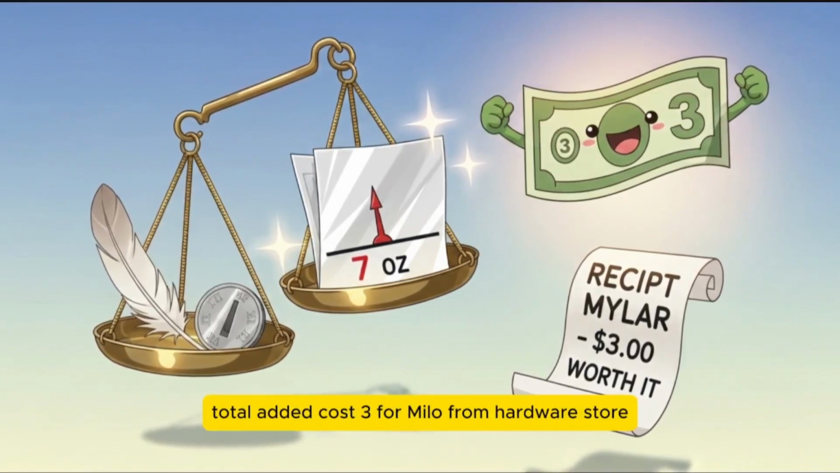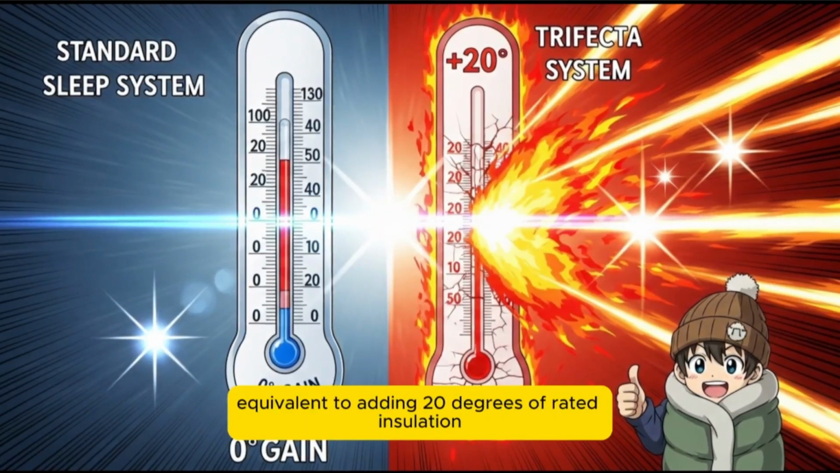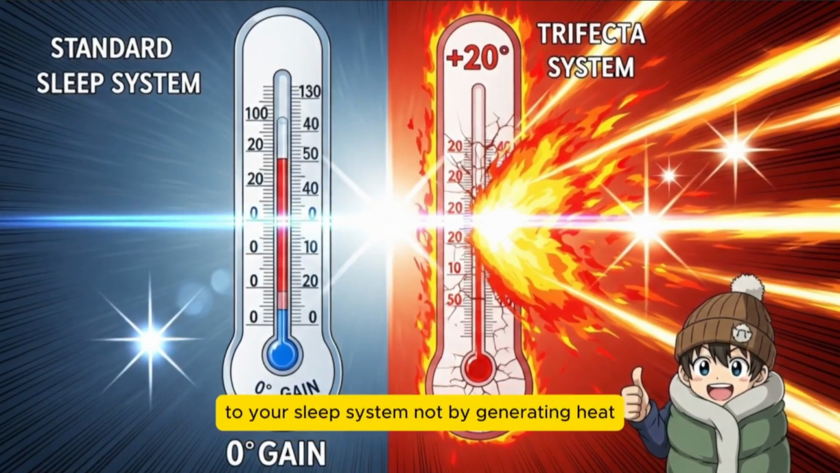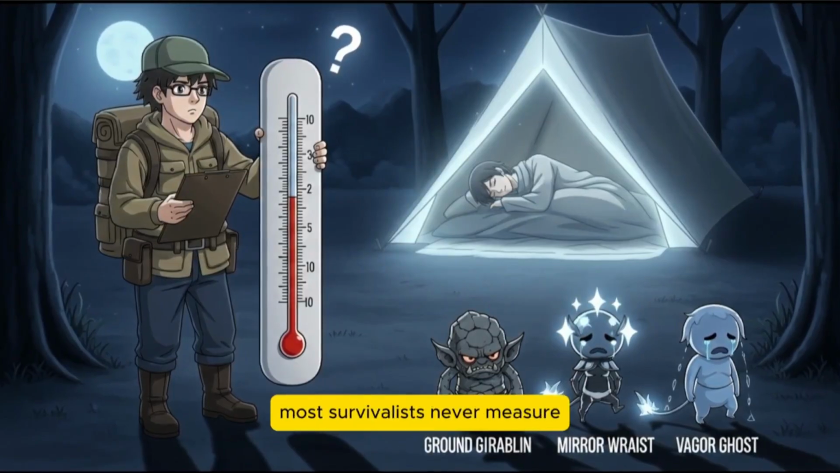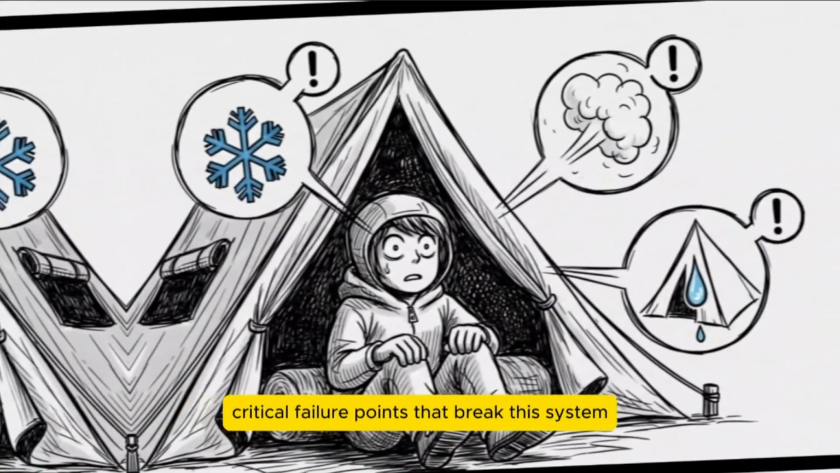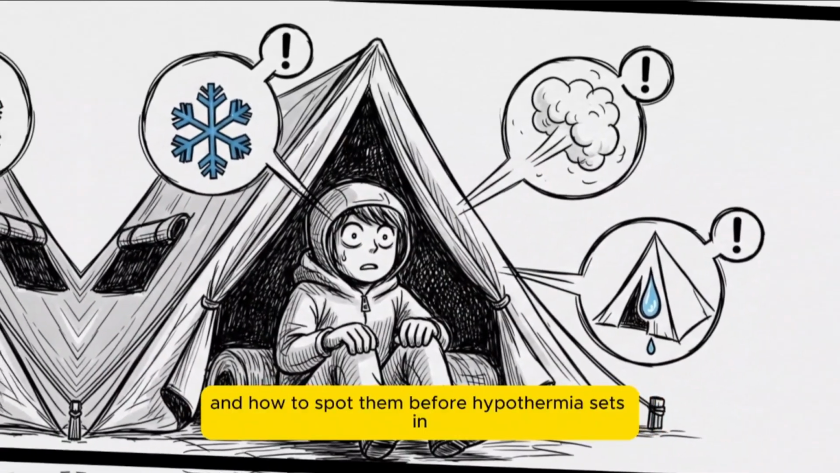Total added cost, $3 for Mylar from Hardware Store. Total thermal gain, equivalent to adding 20 degrees of rated insulation to your sleep system, not by generating heat, but by stopping invisible losses most survivalists never measure. Critical failure points that break this system and how to spot them before hypothermia sets in.